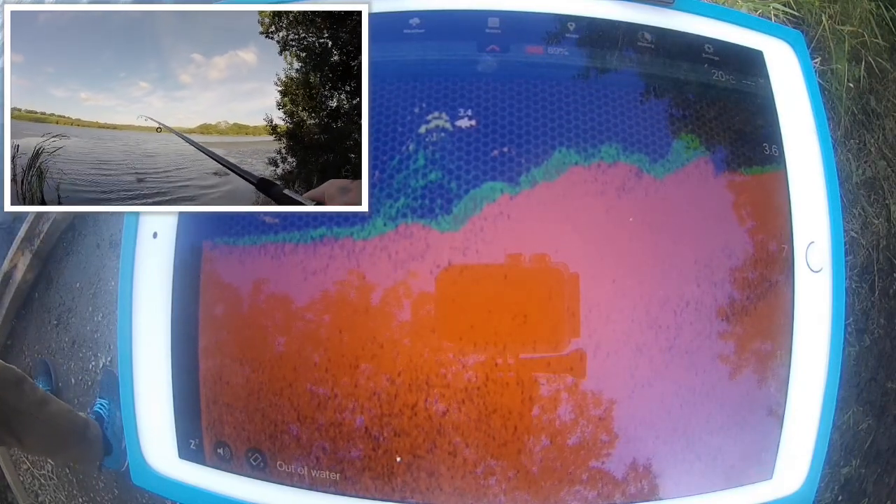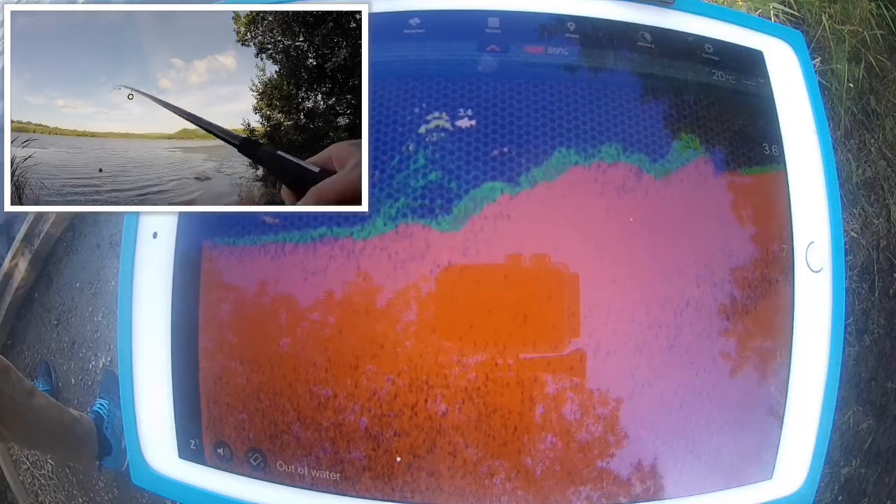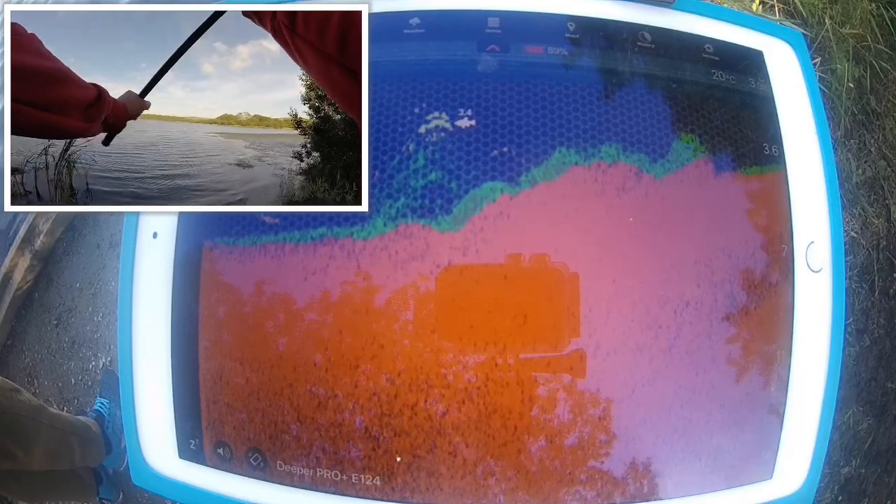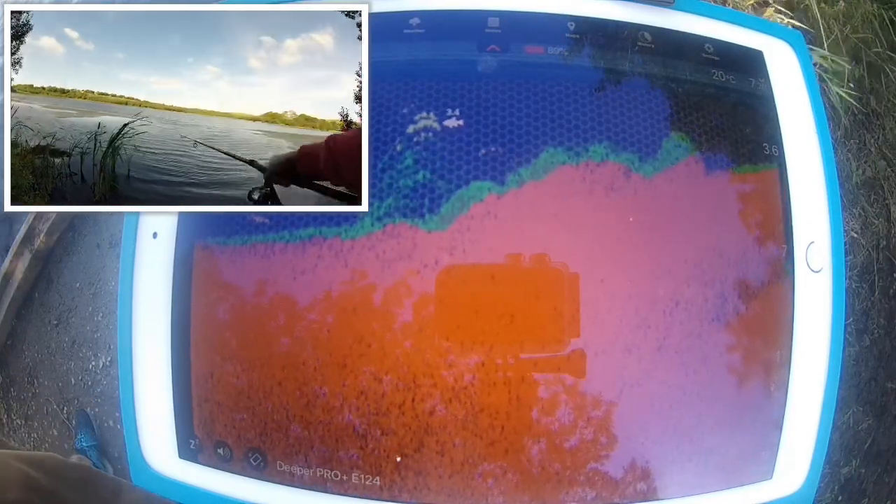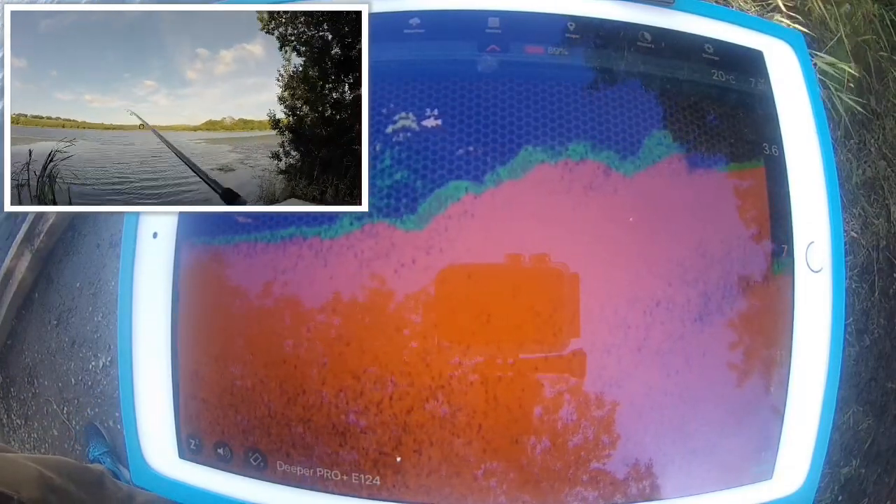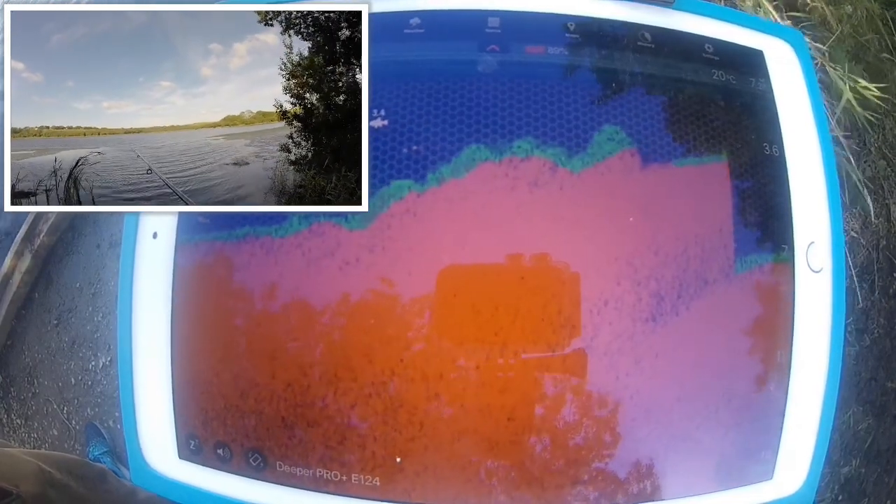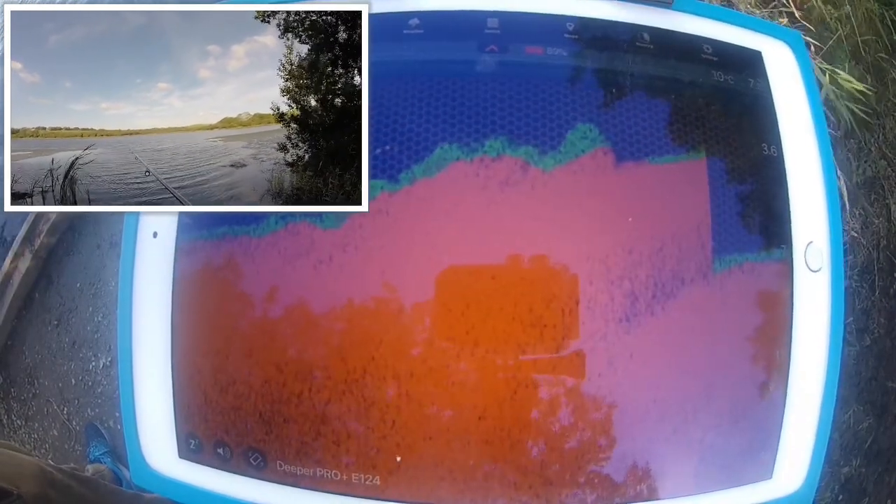I use it solely for what I'm doing now, which is mapping the lake bed and seeing what the bed's made up of. And as you can see there, it's a lot of weed. So I generally adjust my approach now and go, if I was fishing today, I'd be using chod rigs just to get over the weed.